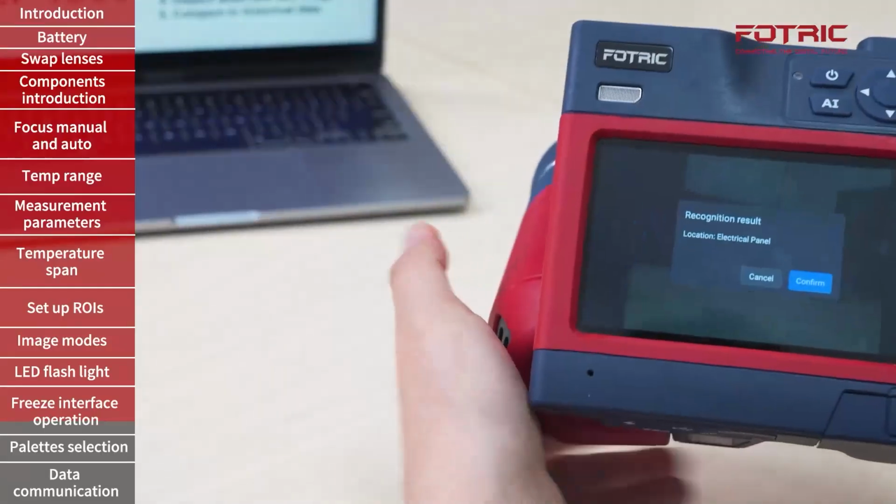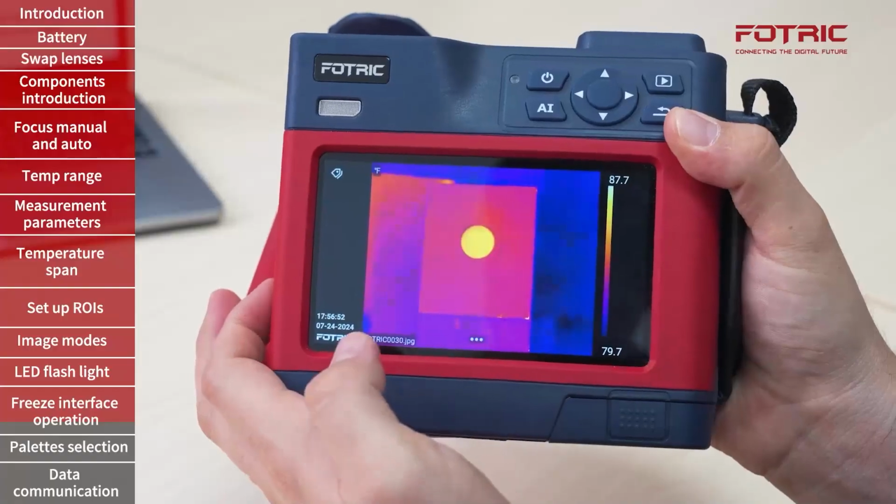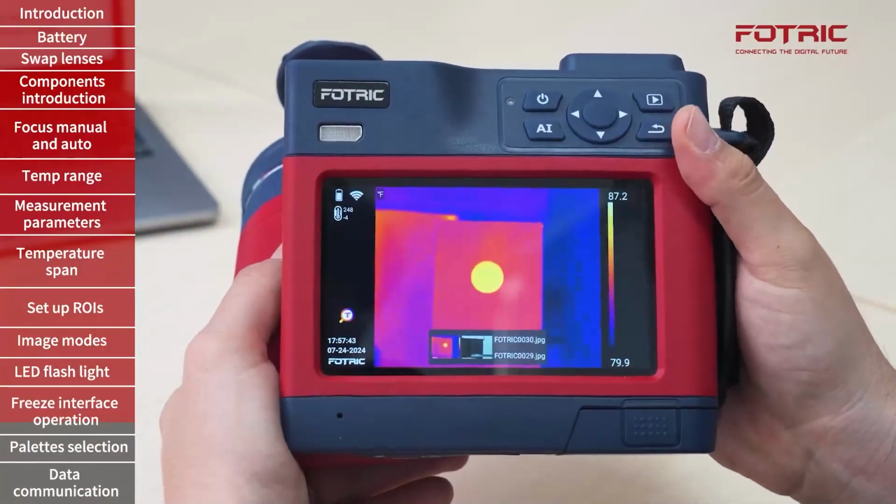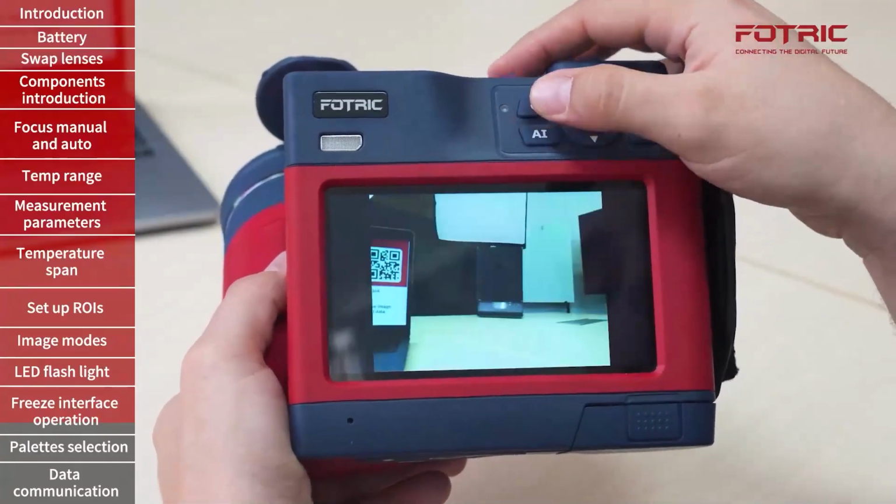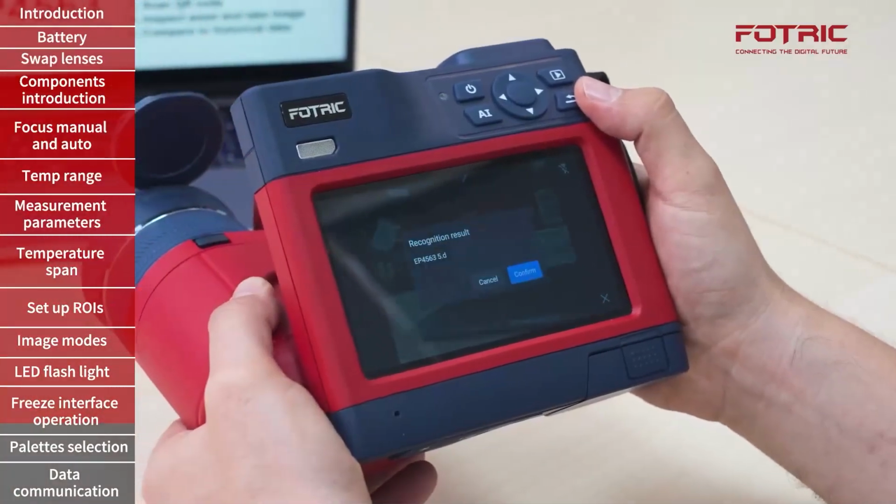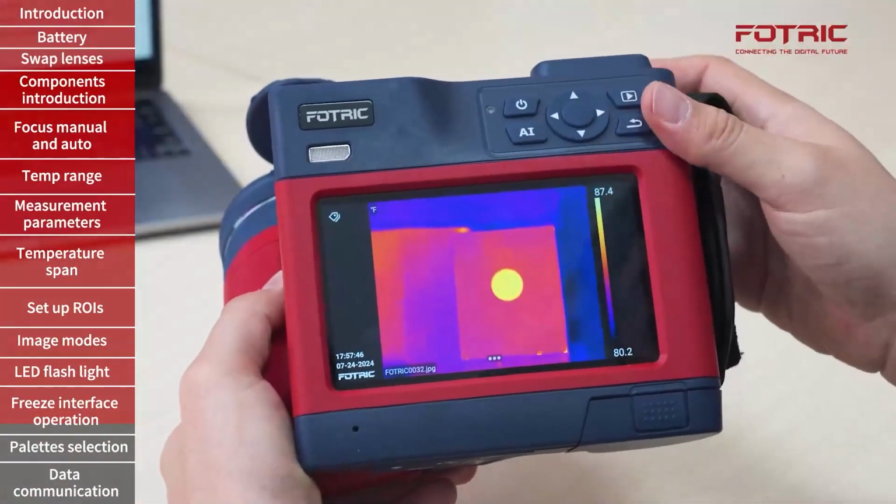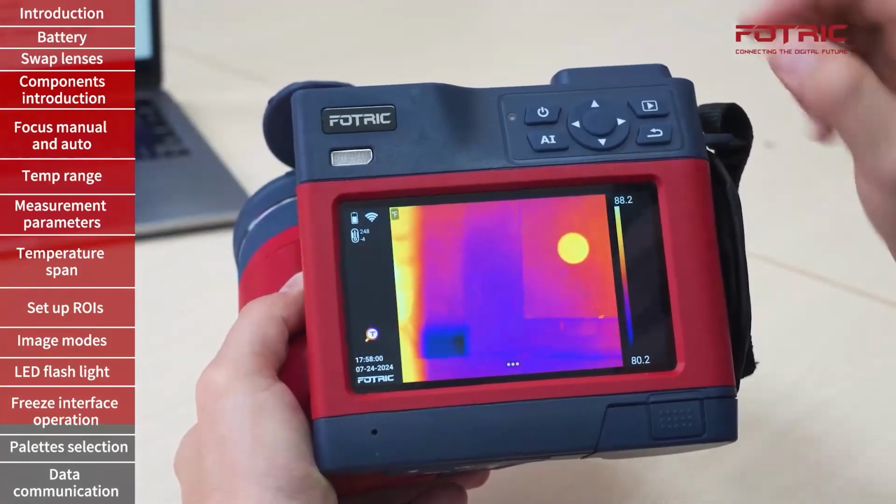I'll take the picture and it says location, electrical panel, which is exactly what I had over there. Confirm the tag has been saved and I can continue. Now see how easy it is. Picture frozen, AI button, aim at a given area, take the picture, let the camera recognize, confirm. As a result of doing this, the inspection goes faster because I don't have to take notes.